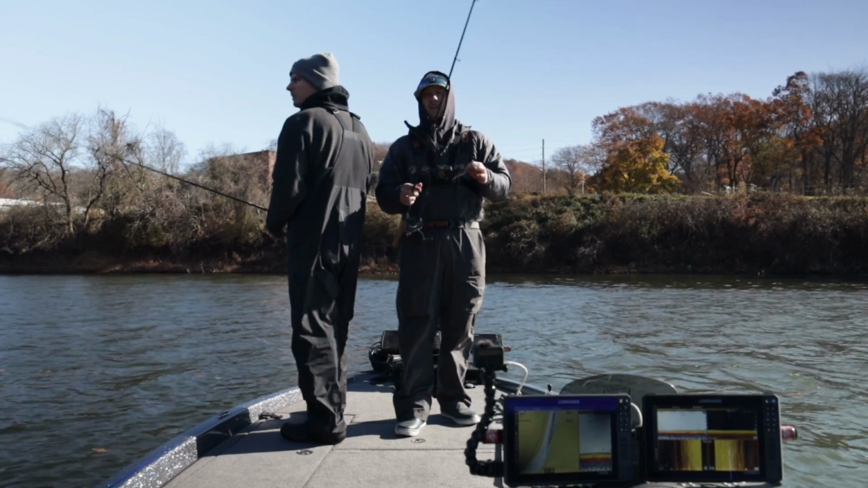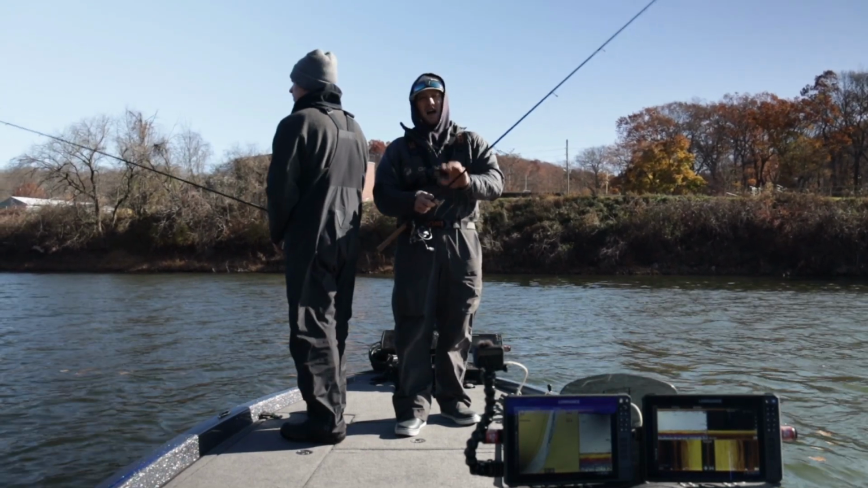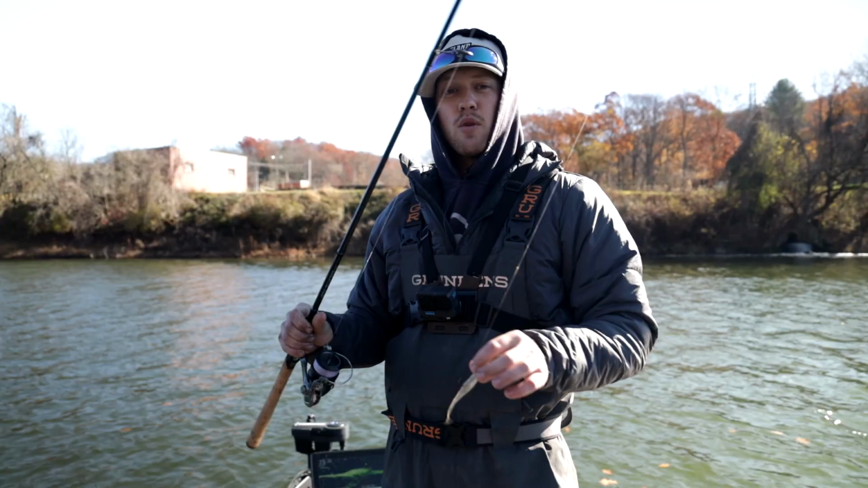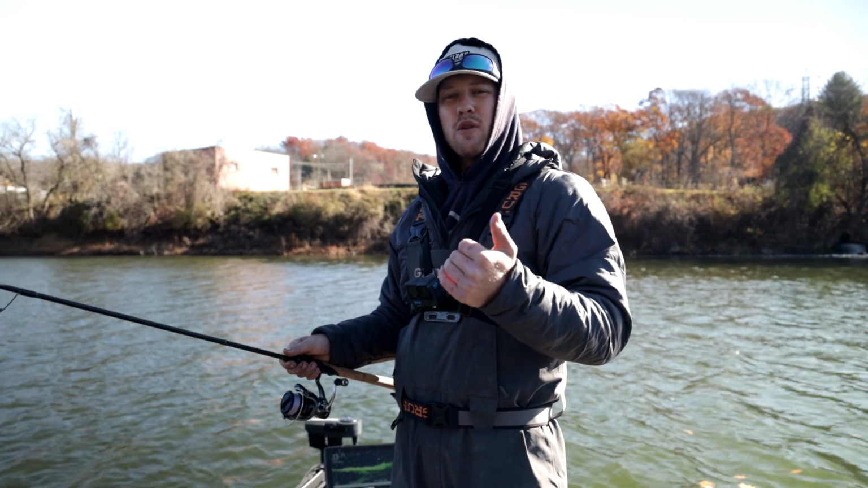So right now I'm going to show you a cast and how I keep it over top of their heads so that those fish will come up from below it, not be afraid of it, and actually commit to the bait. So again, we have these isolated rock piles that I'm targeting because these fish are on them to try to use as a current break.